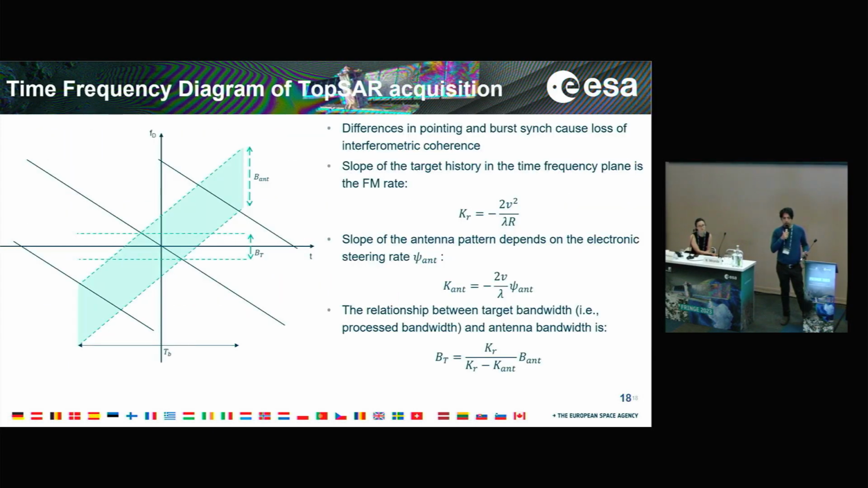Now, of course, we know that both the error in pointing and the error in burst synchronization can cause a decrease in the interferometric coherence. This is a time frequency diagram for the TOPSAR mode, and the colored band corresponds to the acquisition from the antenna, whereas the oblique black line corresponds to the target under observation.